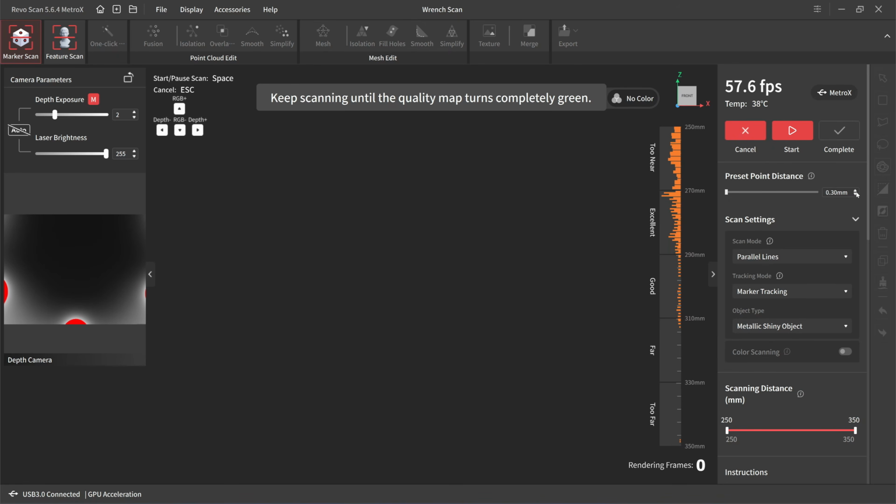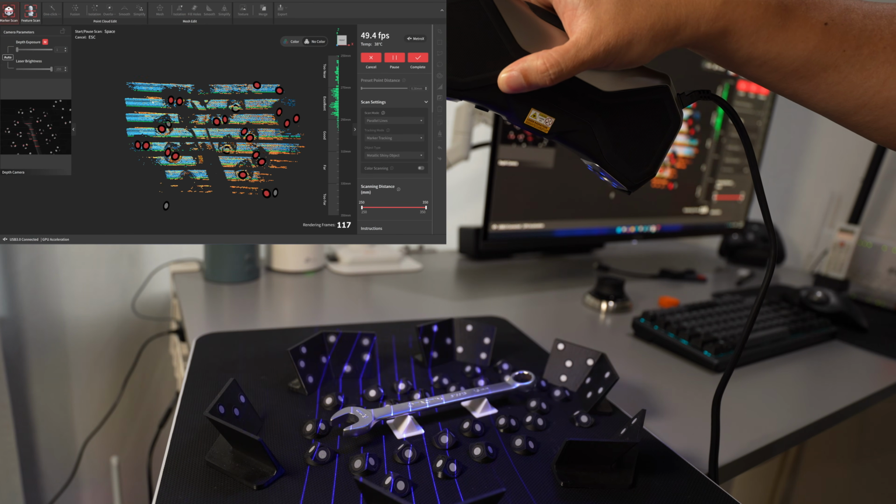I mean, this object should be 0.2 millimeter. Okay, let's try with the metallic surface. But this will give Revopoint lower detail in a comparison. Automatic exposure. Okay, let's start scanning.